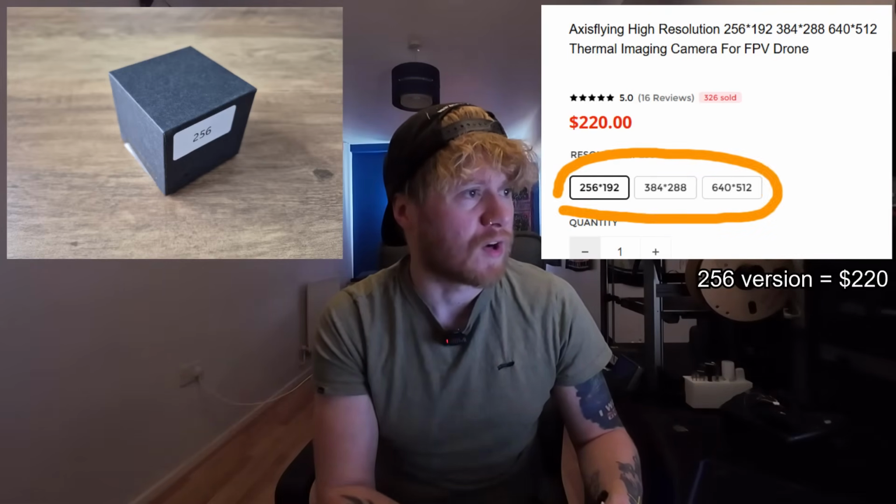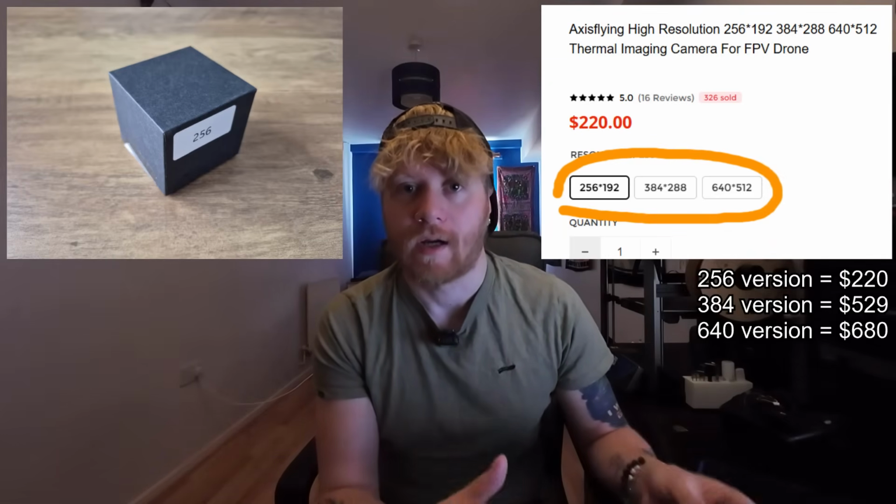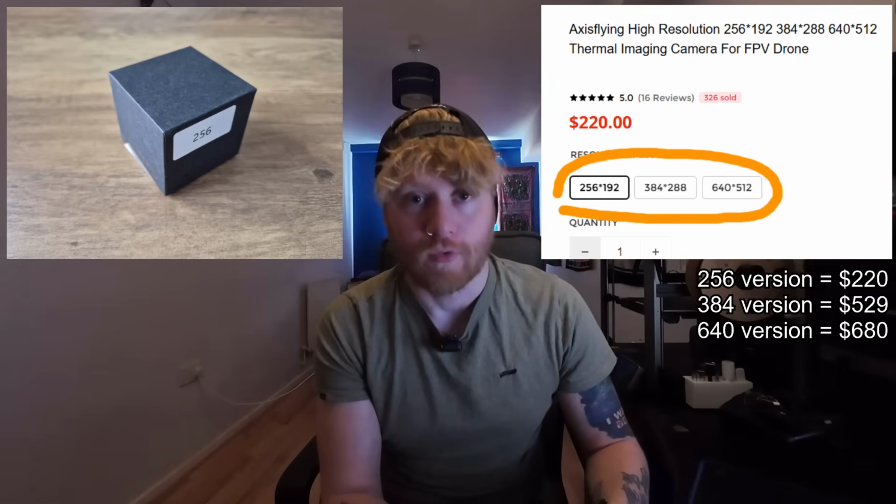I should just point out that they do 3 different versions of this camera. There's a 256 version, a 384 version and a 640 version. The higher the number basically means the higher the resolution, but also the higher the cost. But yeah, so you get this very, very basic box with nothing written on it other than that sticker.